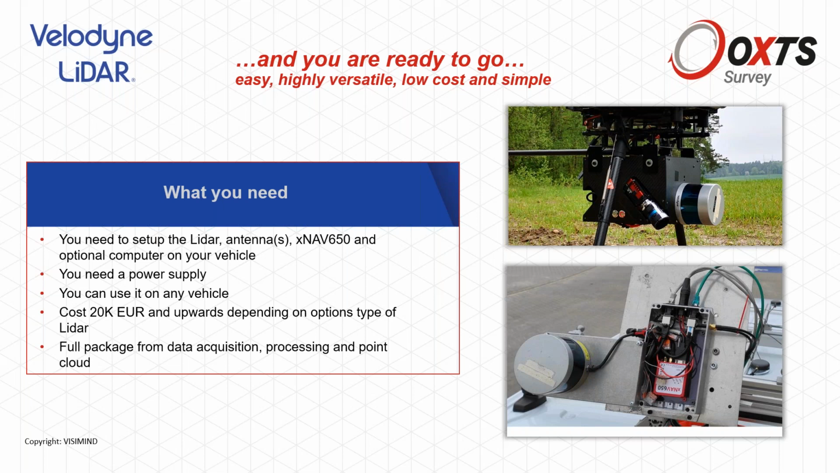So that gives you a full package from the data acquisition, from the whole processing, that you end up with a nice and smooth point cloud that gives you reliable georeference information. So it's really versatile, it's simple, and it's cost effective.